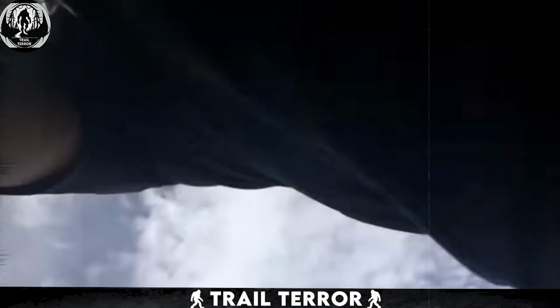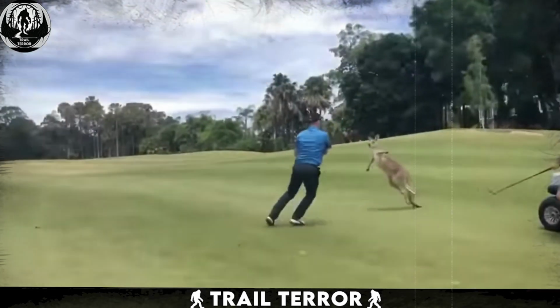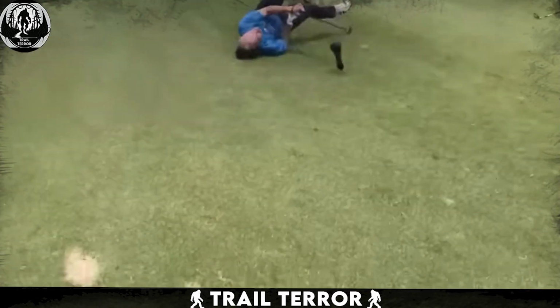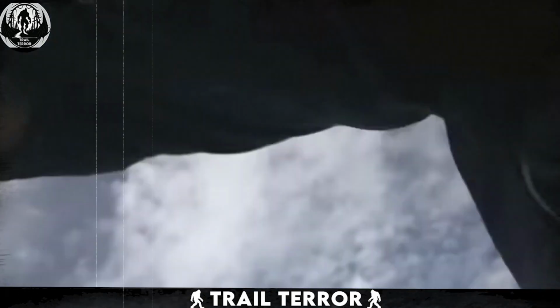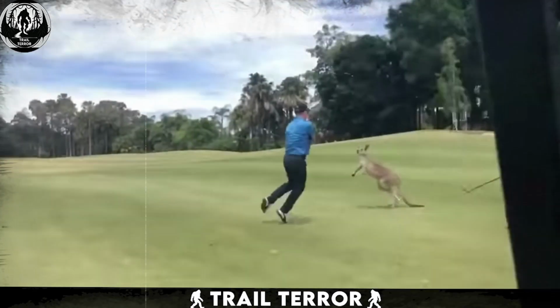I find it surprising how the kangaroo took 2 hits from the man like it was nothing. Instead, he kept pursuing. I wonder just what that man did to the kangaroo to get all its wrath upon him.